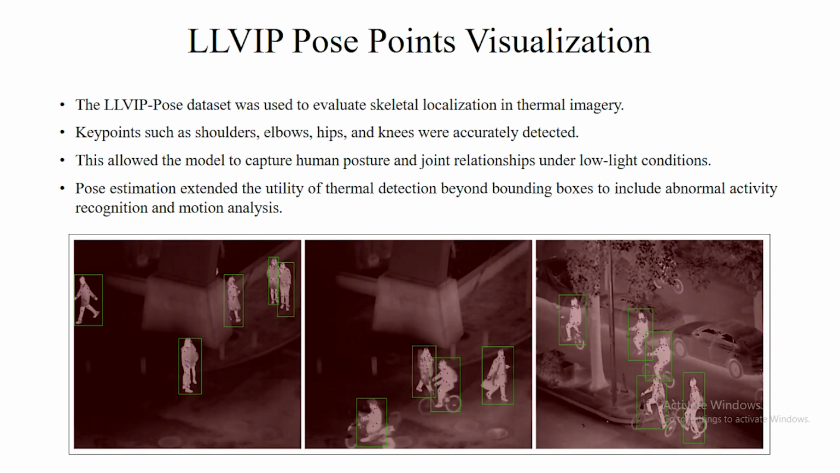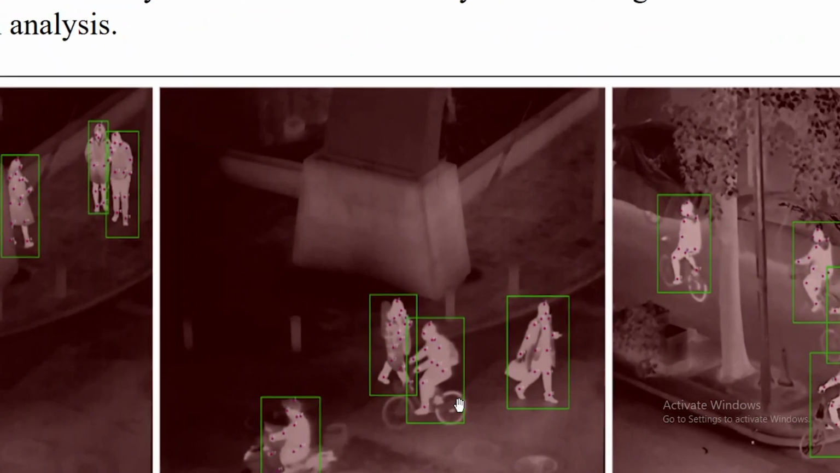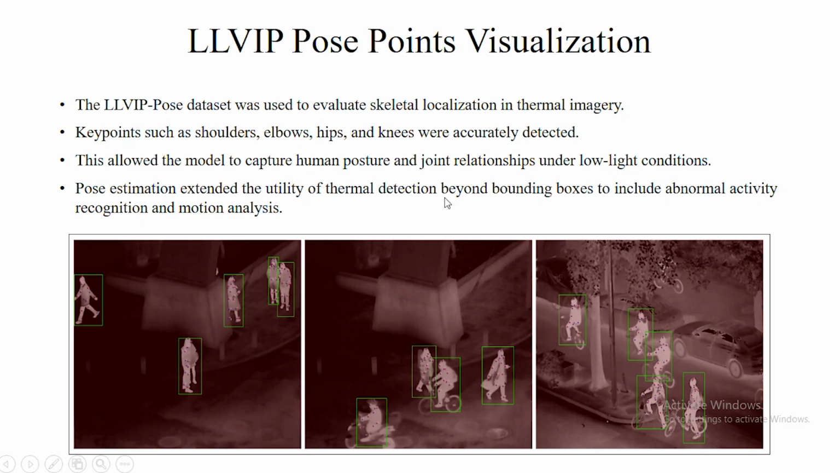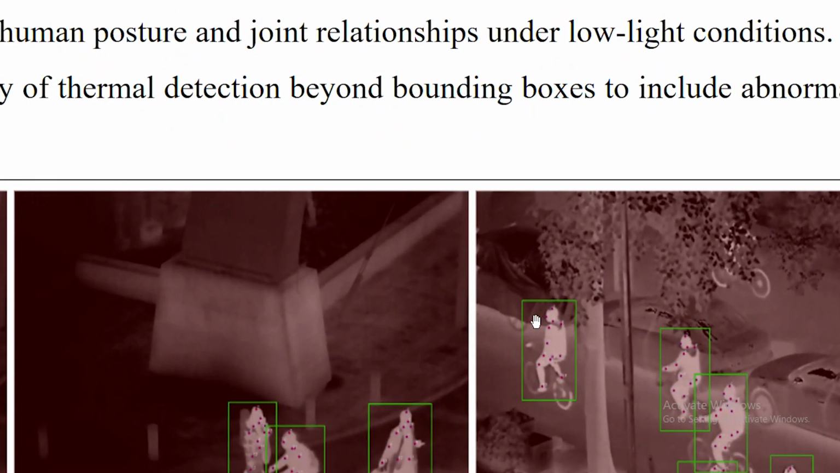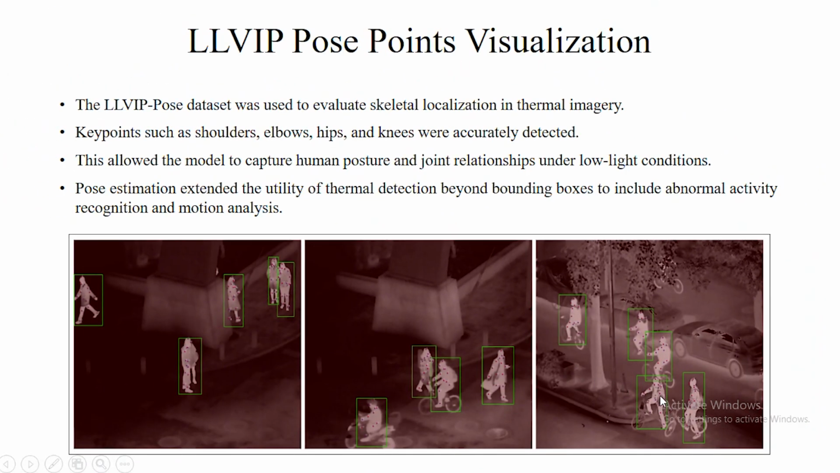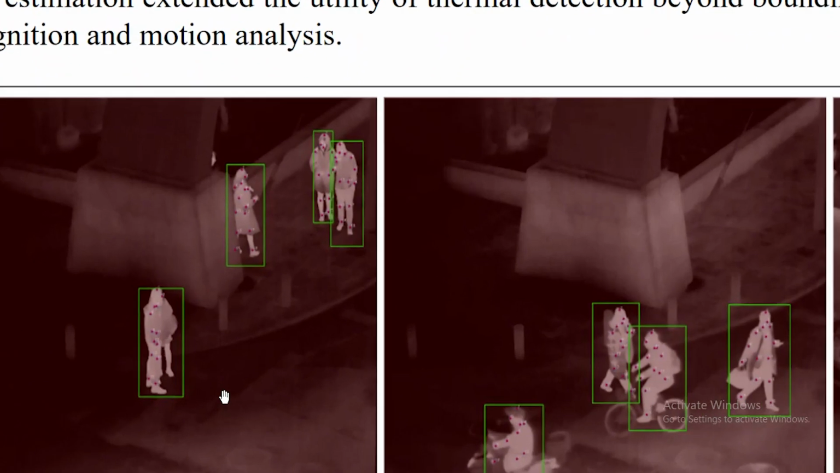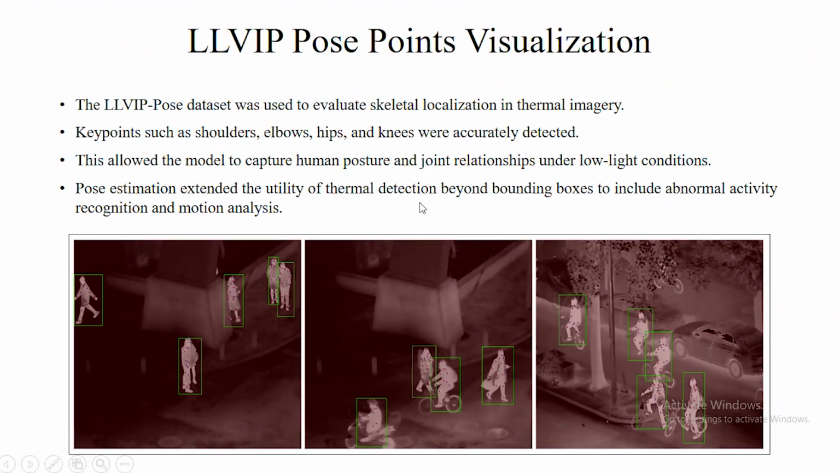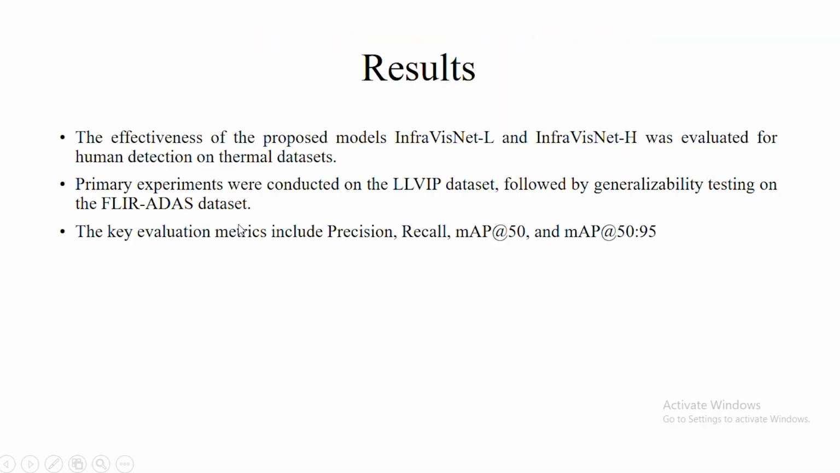For the activity recognition, the LLVIP pose model was used. The aim of it was to extract the 17 landmarks from the human and to recognize the activity of the human, in case it is a suspicious activity like crawling, hiding or loitering, so the alerts can be sent to the higher authorities. So the main aim was not only to detect the humans but also to recognize their activity along the border sites.